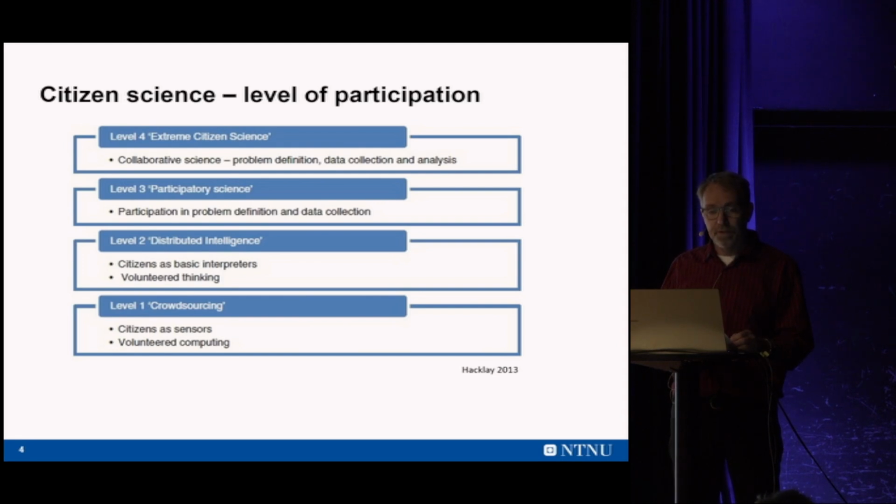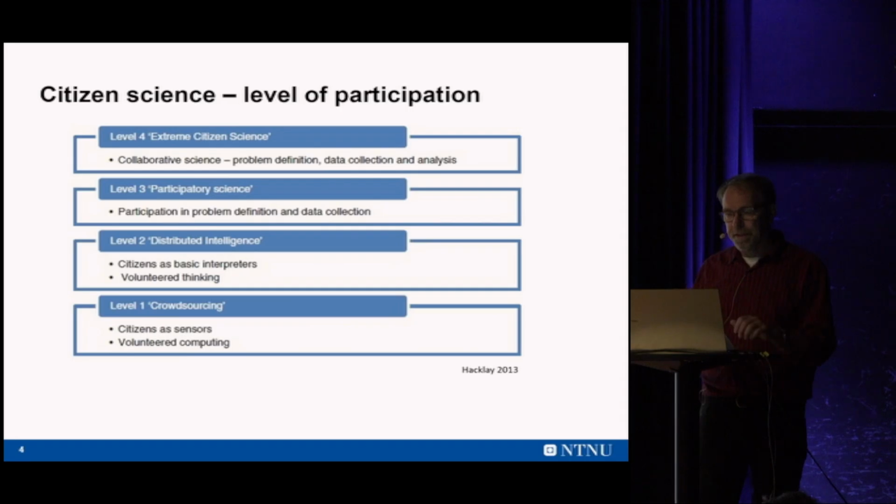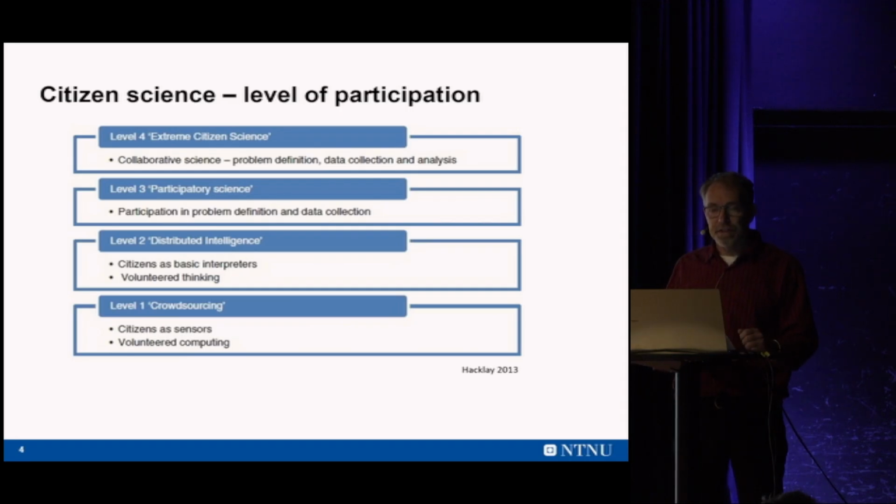And then level 3 is even more advanced because you involve lay people in problem definition to form the whole project, at least part of it. And then we have extreme citizen science, which is a completely equal organization where there's no difference between whether you're an expert or a volunteer.